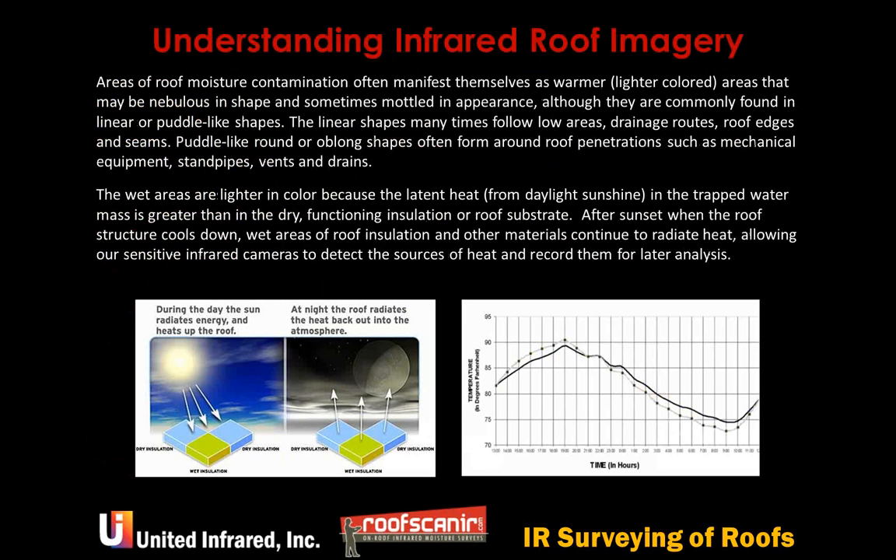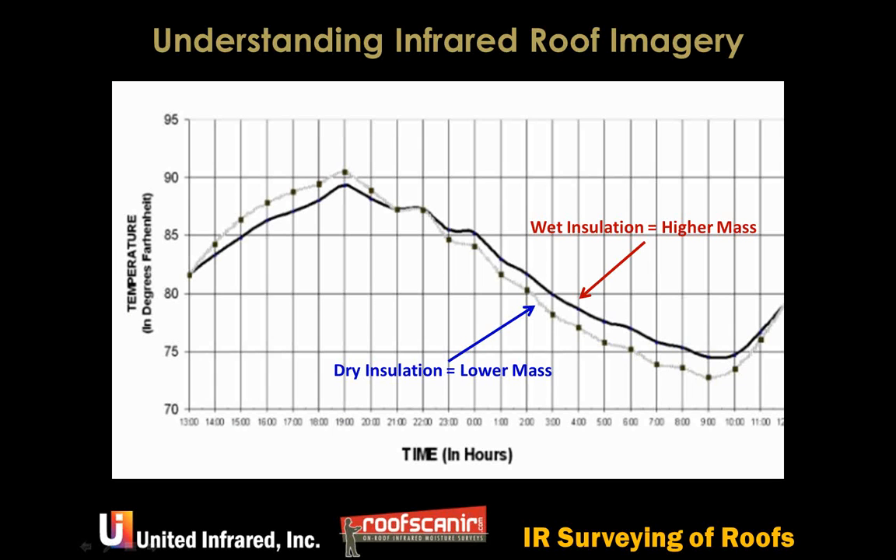So Ben, if you don't mind, take us through the way that we really do our work. Right. Part of what RoofScanIR imparts to our RoofScanIR members in our training is the differentiation of not only which systems are good to get infrared scan results, thermal patterns, but also which times of the year on a monthly basis and which time on the clock.